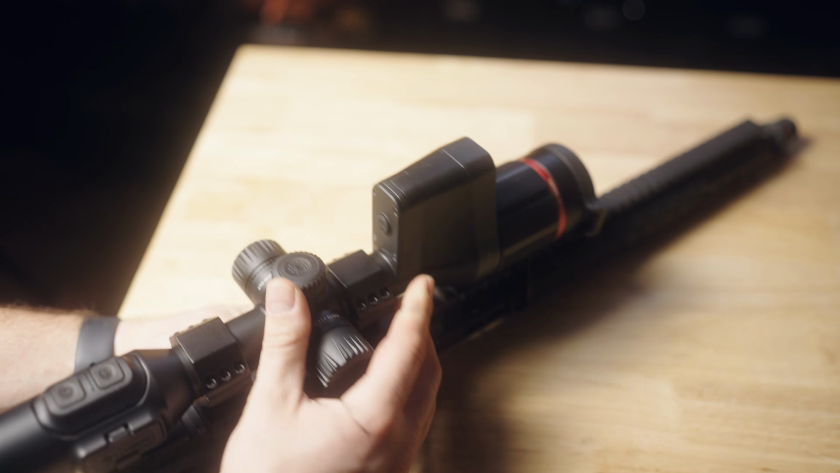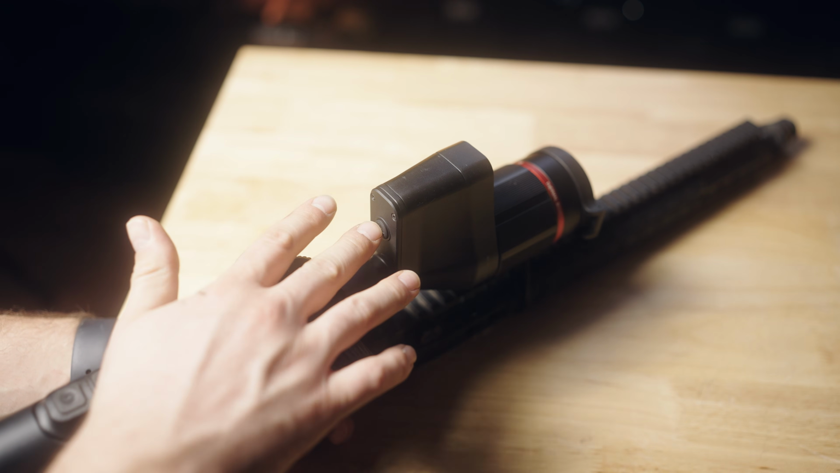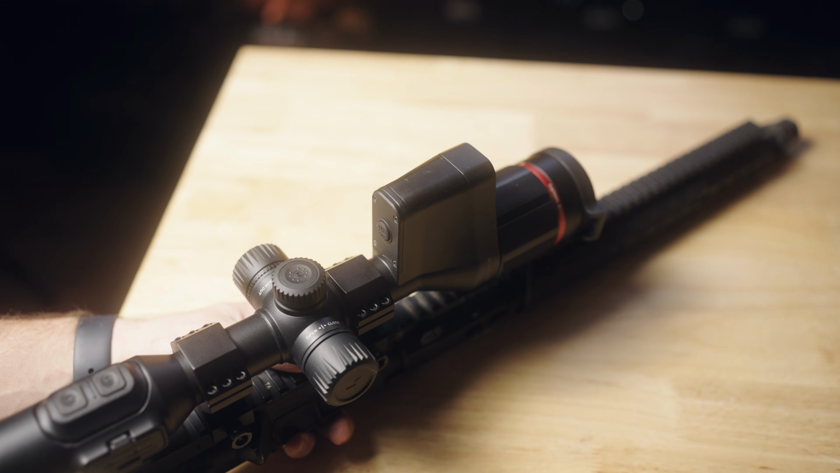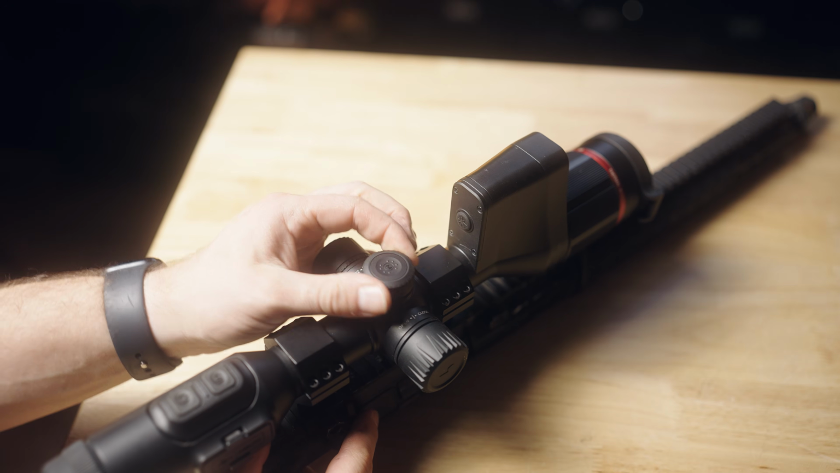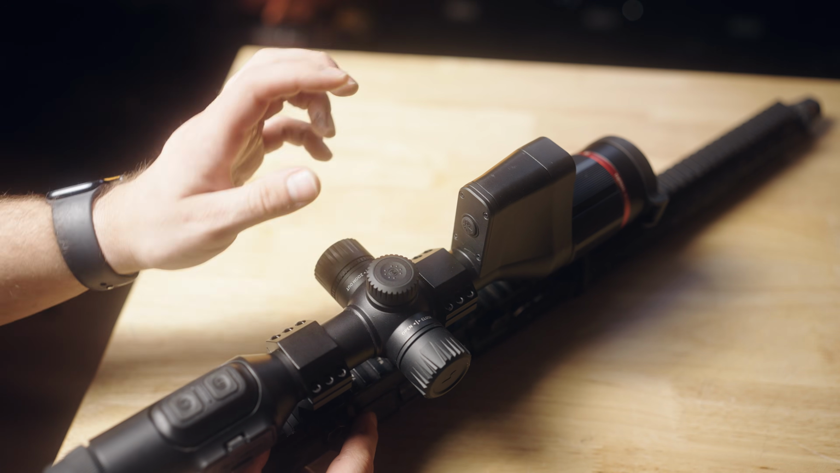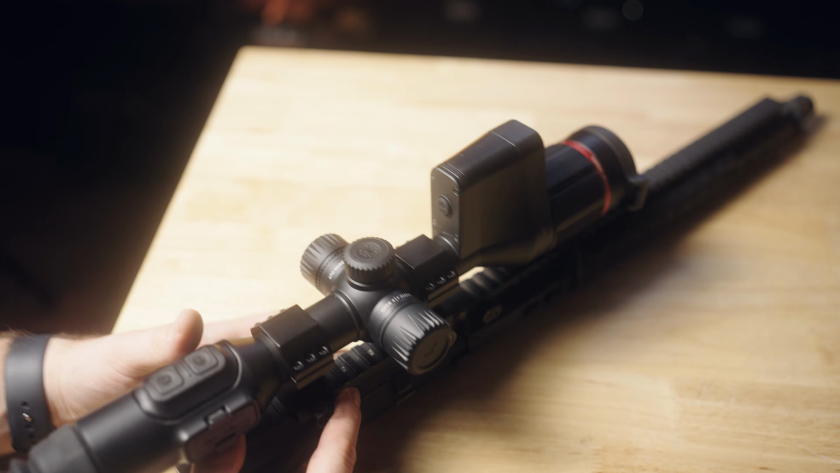Now, next is going to be a button on the rear of the laser rangefinder. A quick press is just a single measurement. I believe a long press is going to give you continuous, and then you press again, it'll turn it off. So different options there depending if you want it continuously ranging and spitting out information, or if you just need it as needed, right? So moving our way back, this is kind of your heart and soul right here. This is the menu interface. So a short press gives you your quick access menu, and a long press is going to get you into the more detailed menu options.